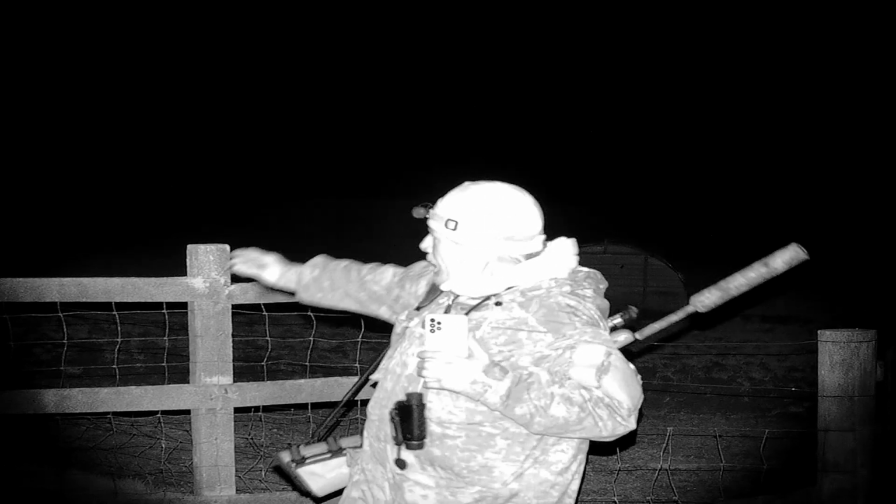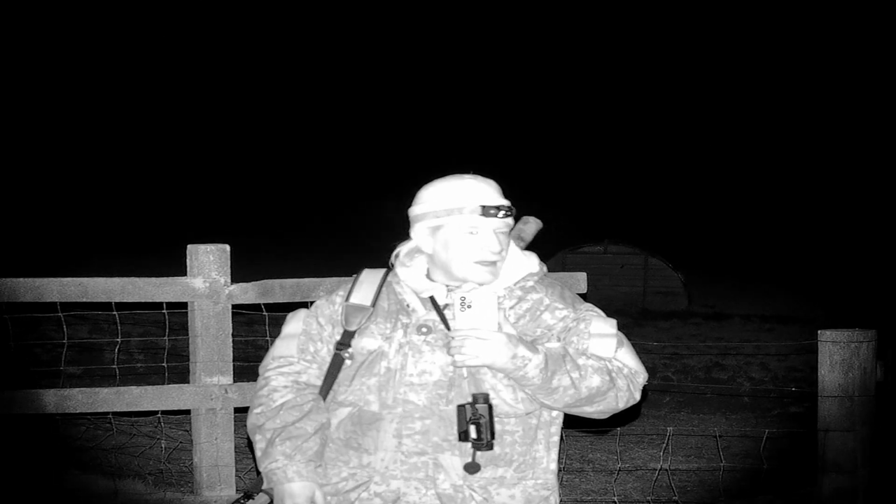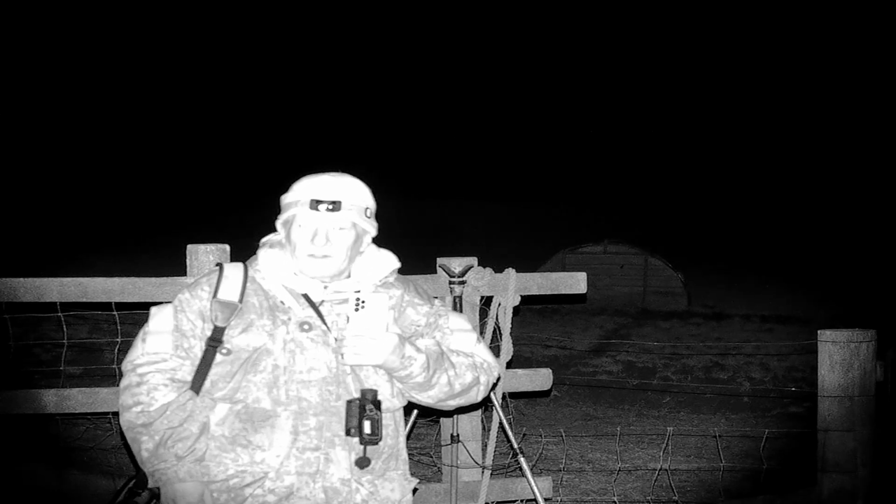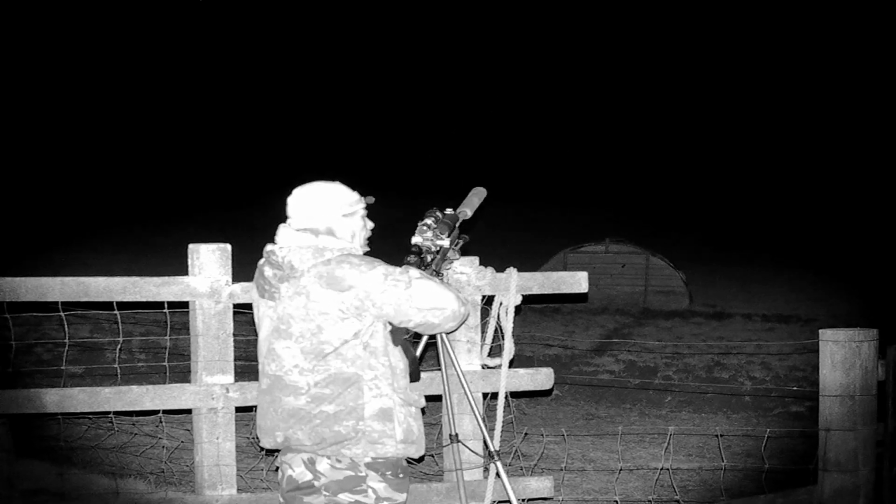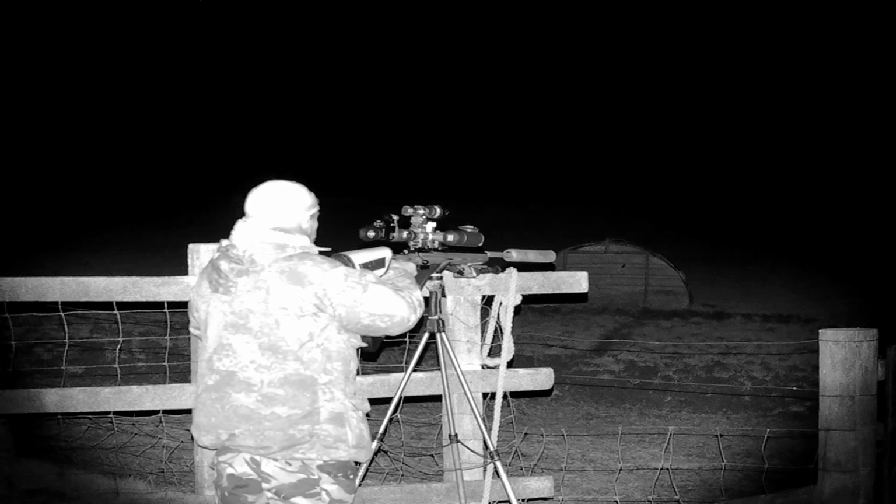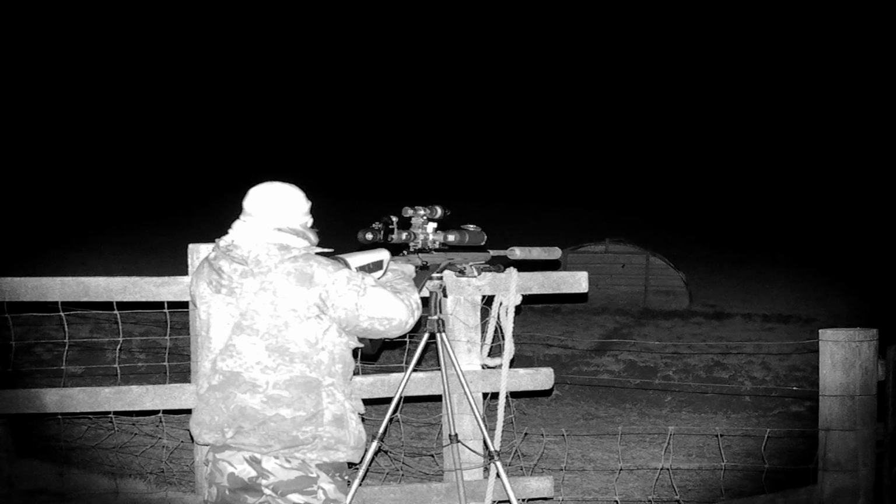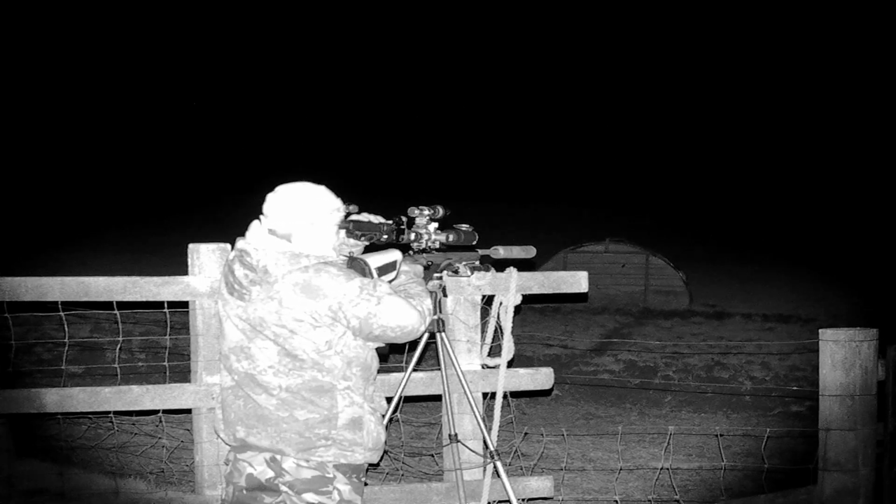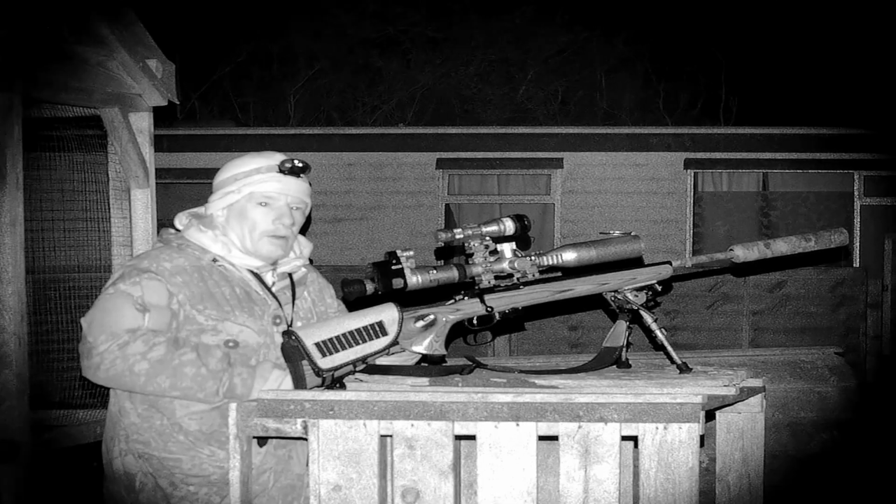So this is the area here where the fox generally comes in. There is a paddock out the front that I saw it in yesterday as well, so it's just a question of sit tight and wait.